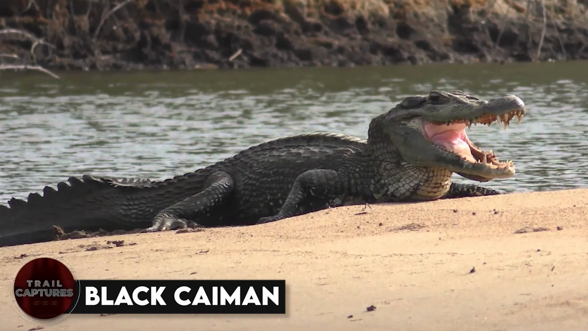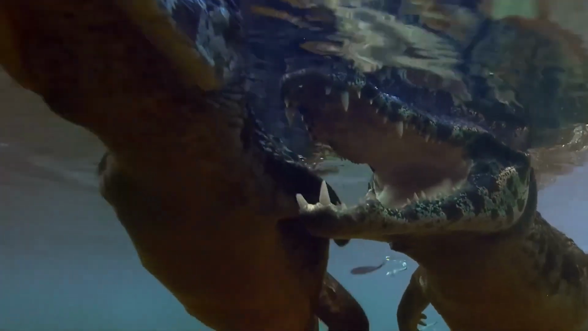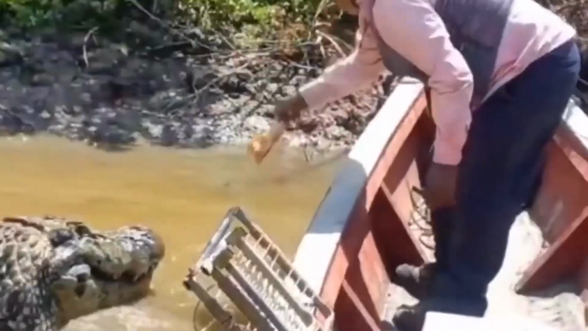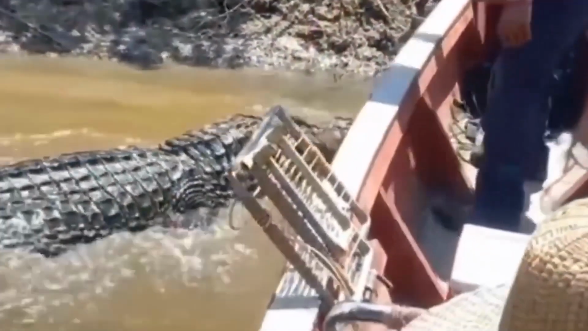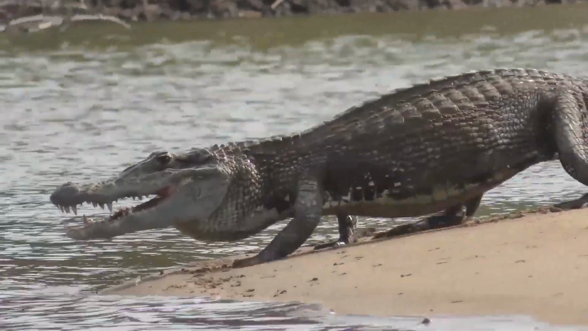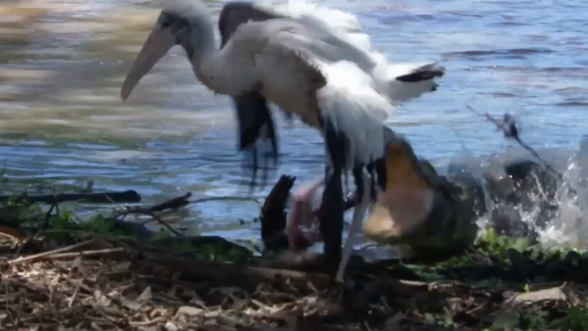Black caiman. This crocodile is like the Hulk of the animal kingdom. It's one tough customer. And let me tell you, if you ever find yourself in its neck of the woods, you better watch your back. This bad boy has been known to attack humans, so you don't want to mess with it.